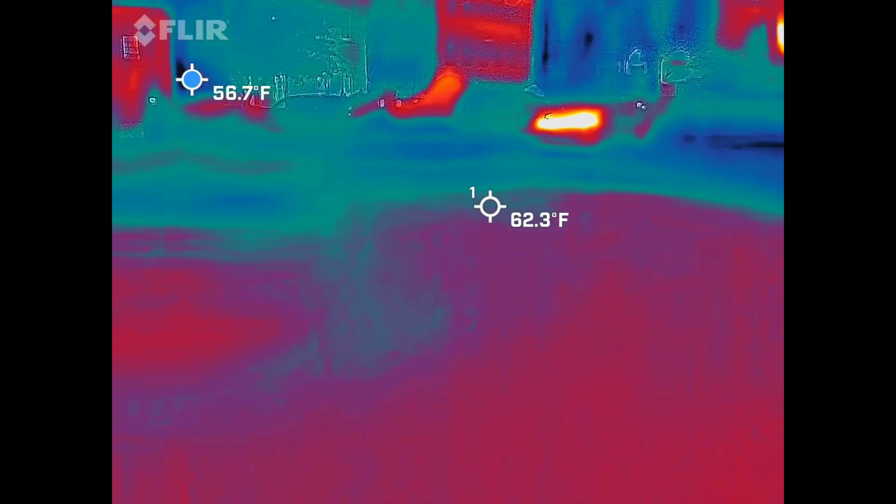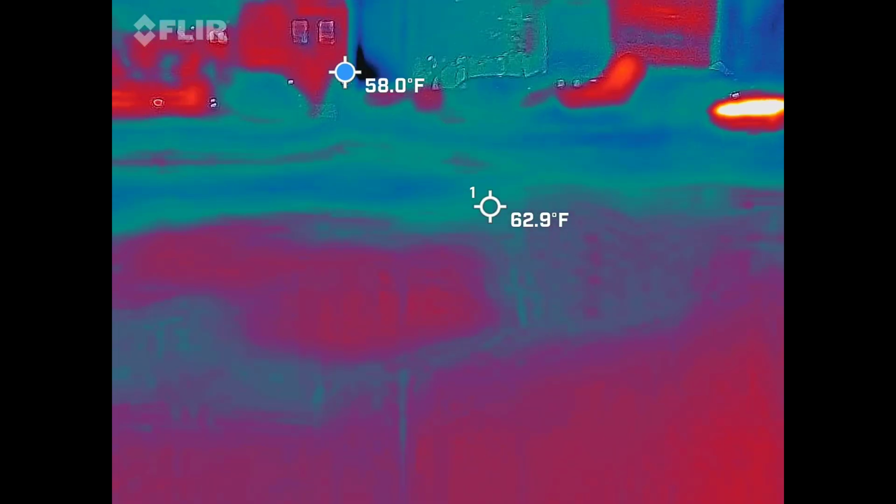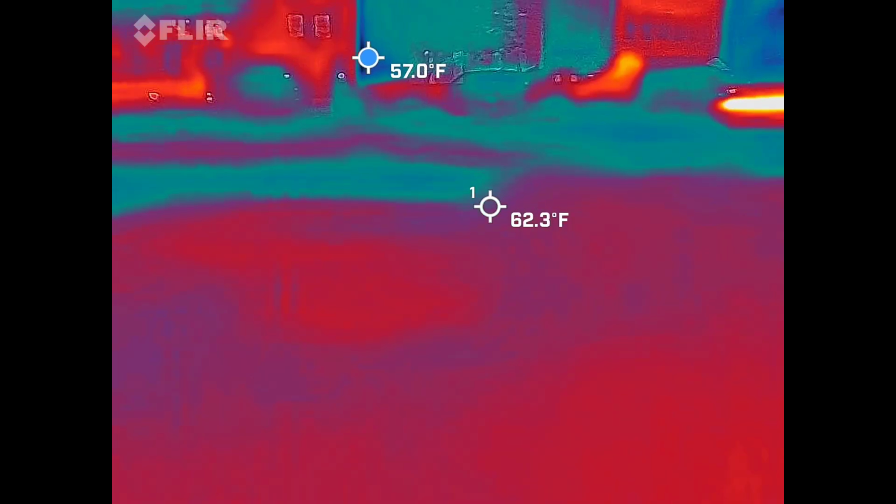You got something else? No, it's just that manhole area is like super red now. Because you put something else in perspective of the camera, so move it back.